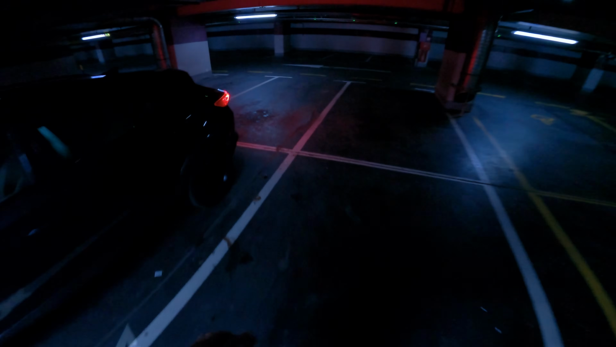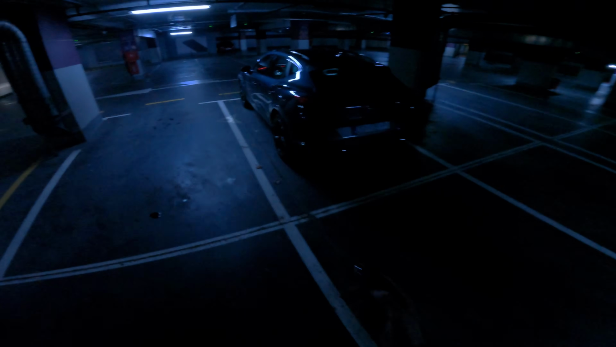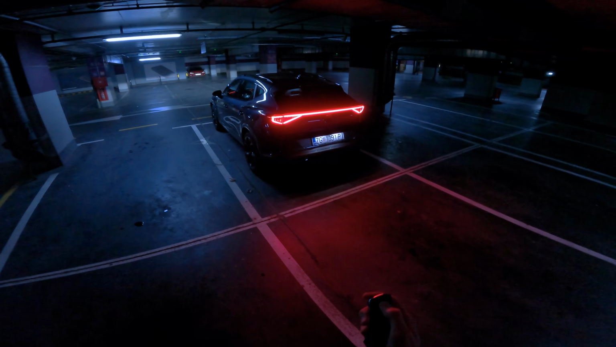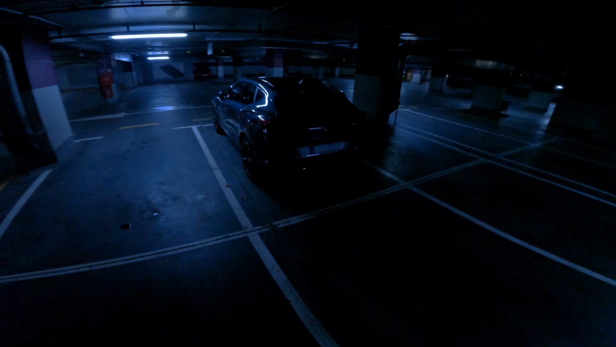So I'm going to end it on the rear so you can see. Well, the gimmick went off, but once again, beautiful LEDs on the back, and then when you lock it, it has a gimmick, but canceled it already.